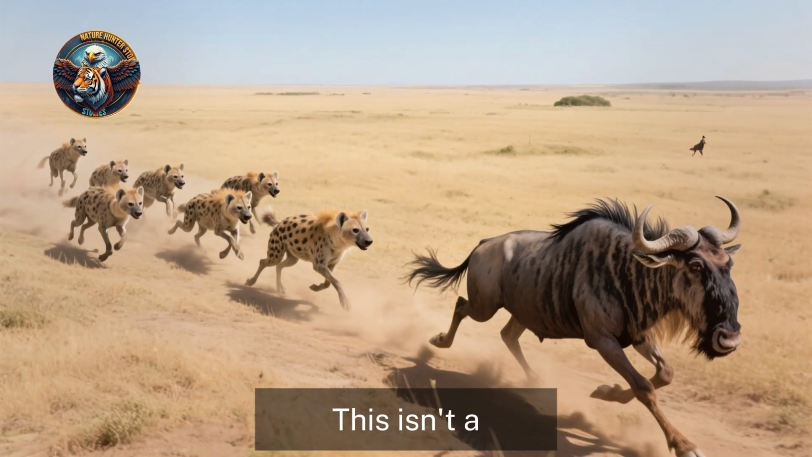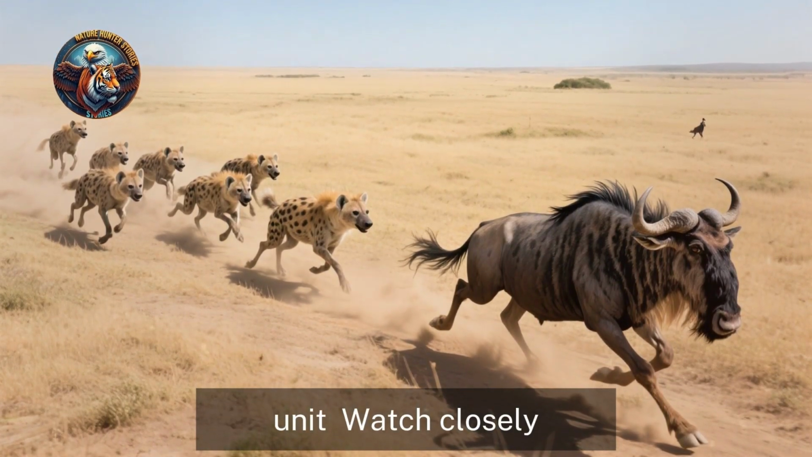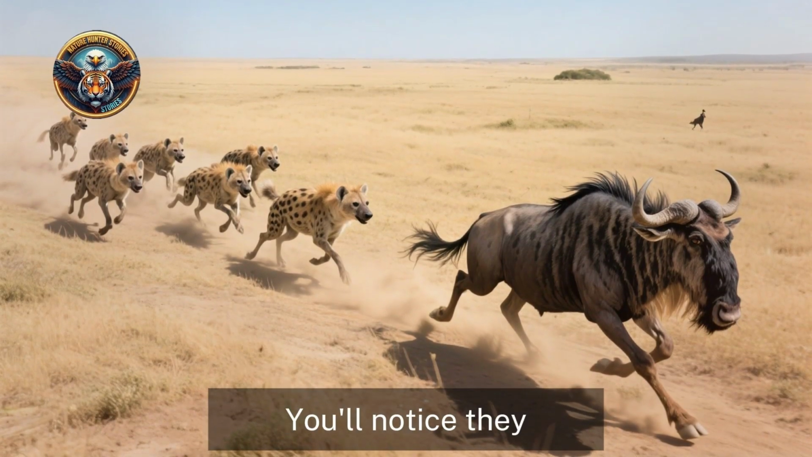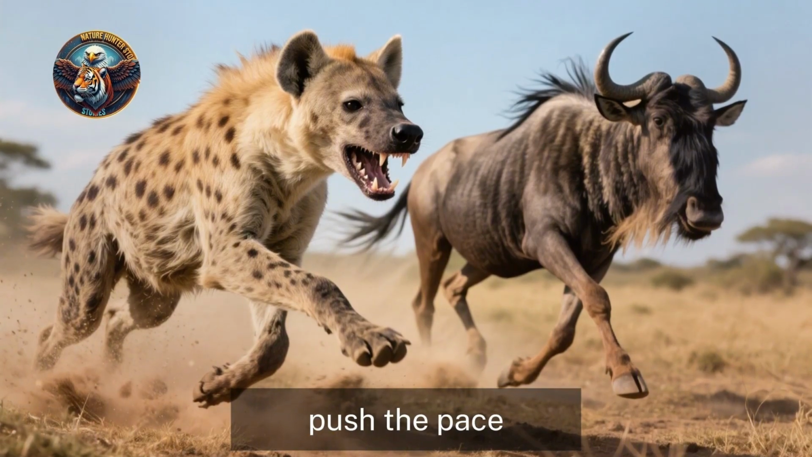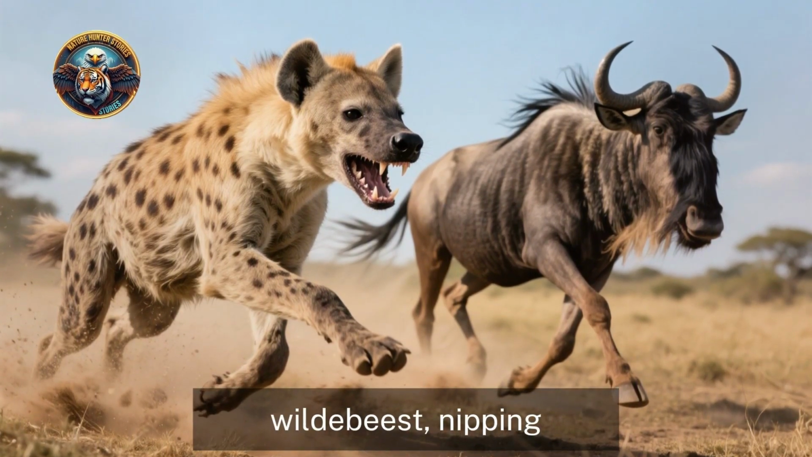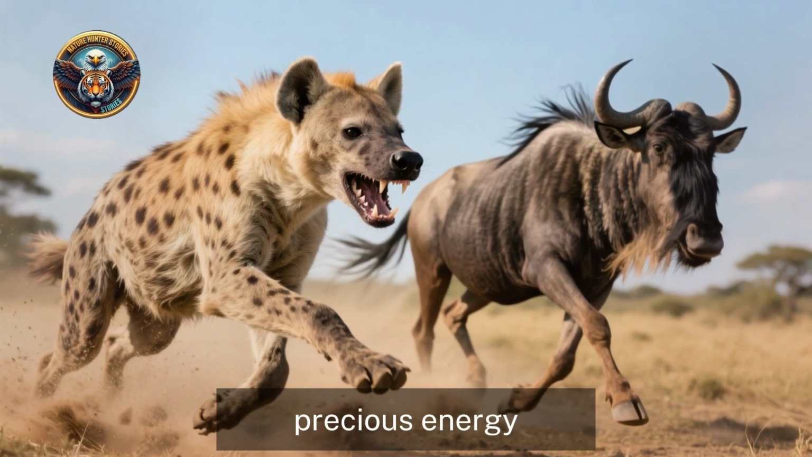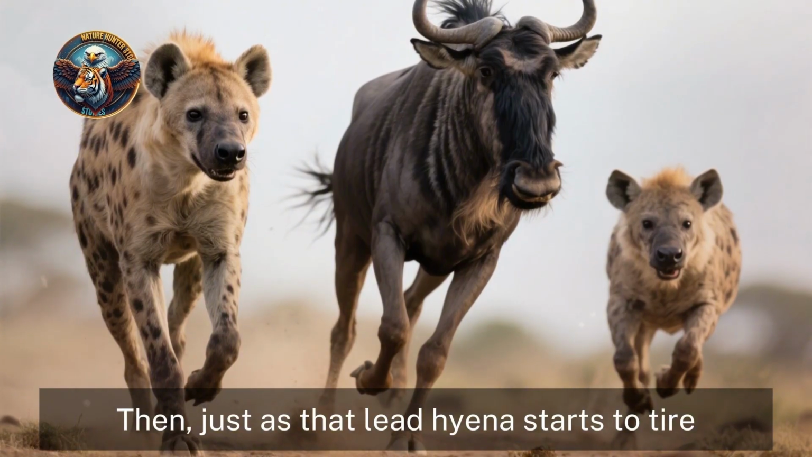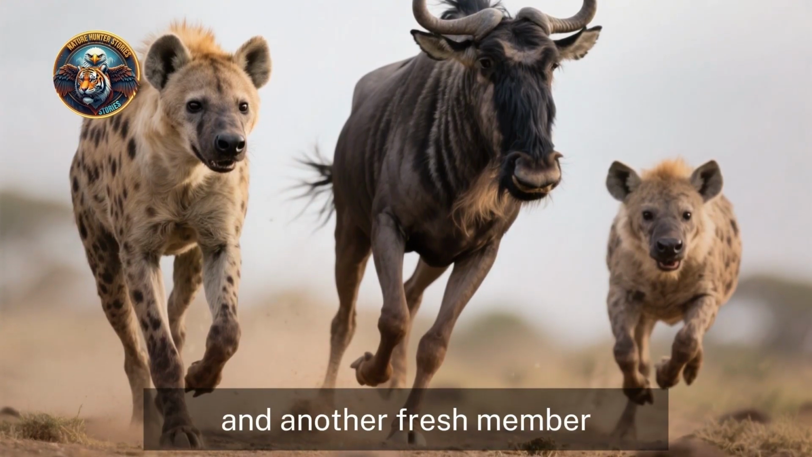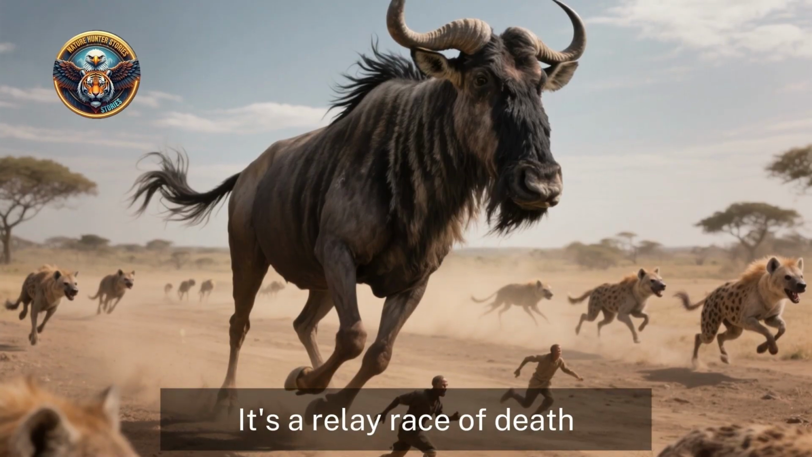Teamwork. This isn't a chaotic mob, it's a highly coordinated unit. Watch closely, you'll notice they take turns. A lead hyena will push the pace, harrying the wildebeest, nipping at its heels, forcing it to keep running, to keep burning that precious energy. Then, just as that lead hyena starts to tire, it peels off, and another fresh member of the clan seamlessly takes its place. It's a relay race of death.